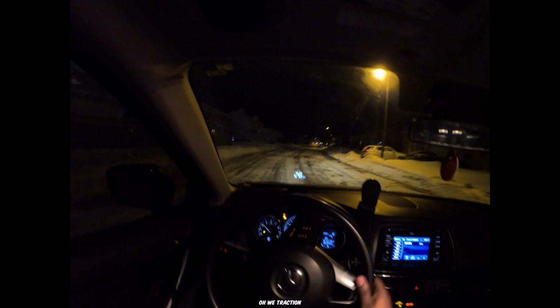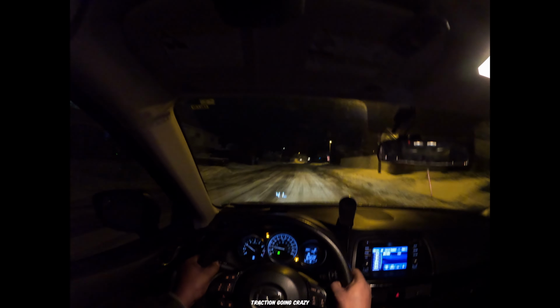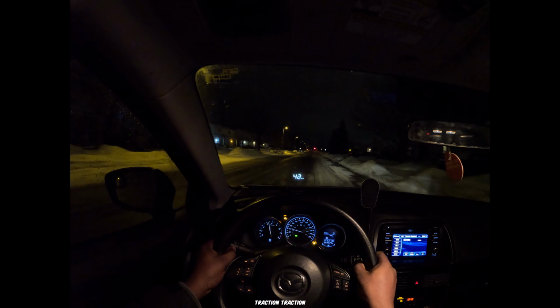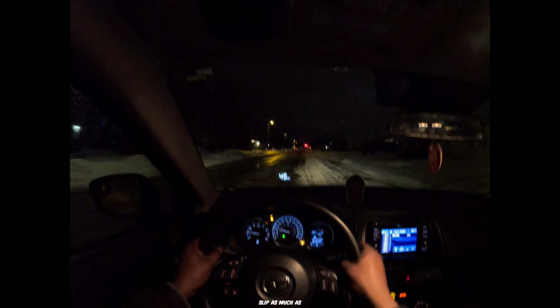Traction. Ooh wee! Traction going crazy, man. God damn. Traction going crazy. Alright, stop sign. Nobody hit it. Honestly, for front wheel drive, not bad. Traction. Not bad. For front wheel drive, this car is not bad at all. I expected the car to slip way more. It's fun. It didn't slip as much as I expected it to.